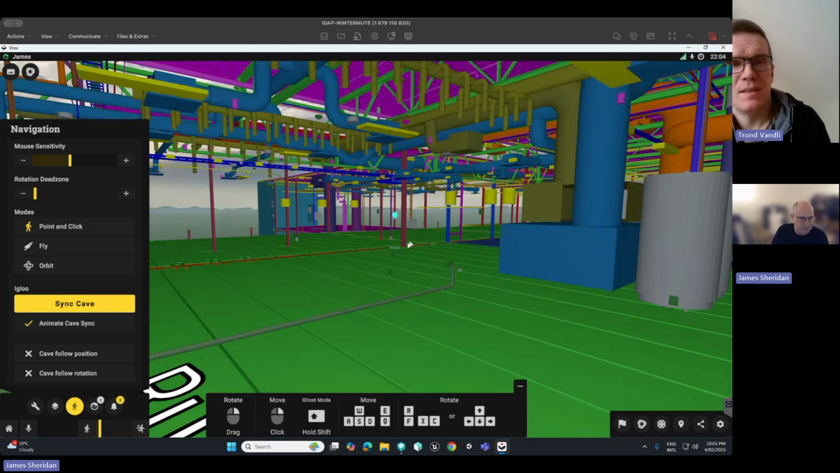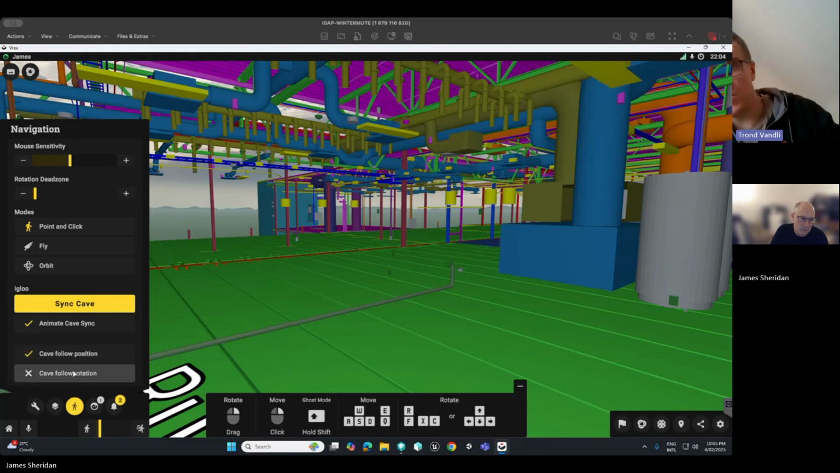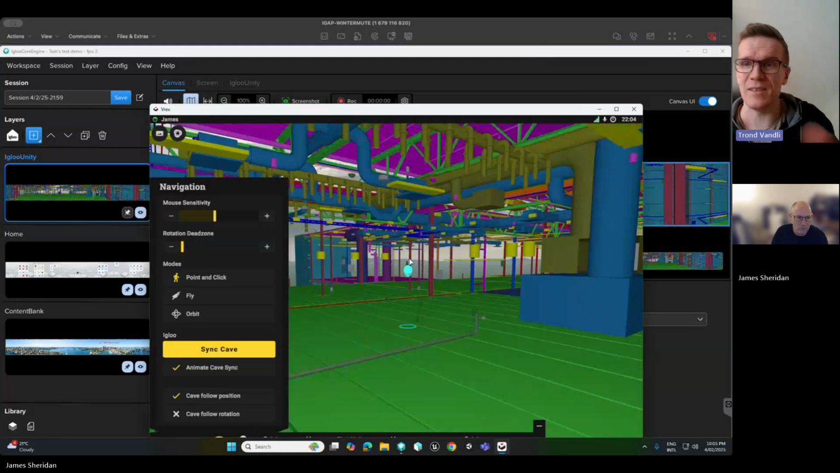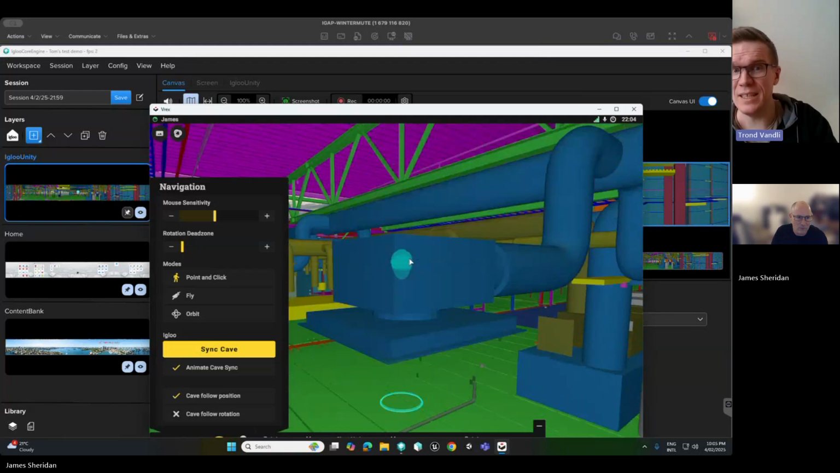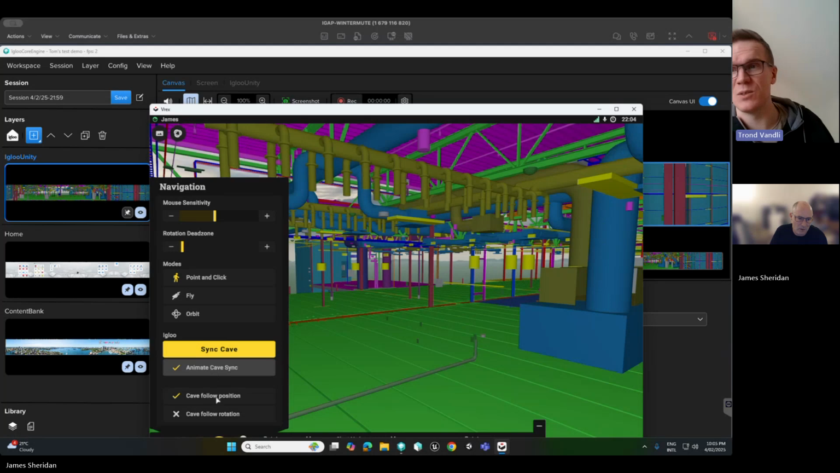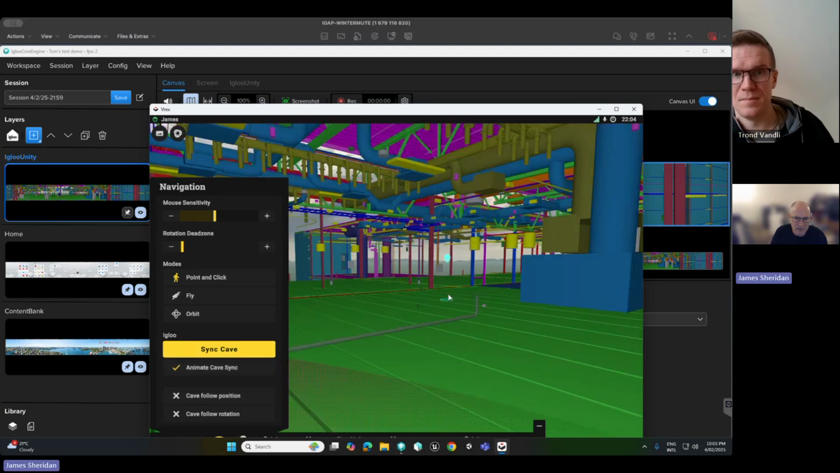You can see on the left-hand side, you have cave follow position and cave follow rotation. Typically, we see that you don't enable that because it's a bit confusing standing in the cave when things start to navigate. What we typically see is that you use the application to navigate to where you want the cave to be, and then you sync the cave, and it's basically just one transition into the location. That sounds like a great feature.